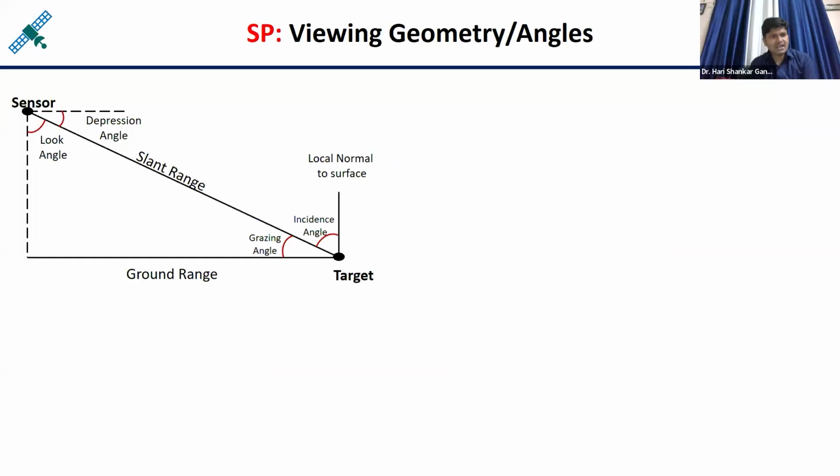And this is the viewing geometry that I want to tell you about. This is a sensor. If it is looking to this side, this angle is called the look angle, and this angle from the horizontal line is called the depression angle. And if this is the target, the angle between this line and the vertical is called the incidence angle, and this angle from the horizontal is called the grazing angle.